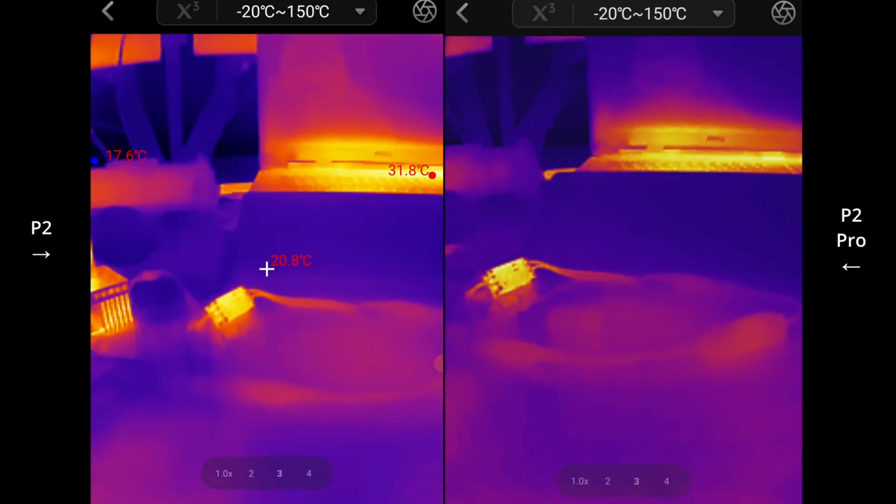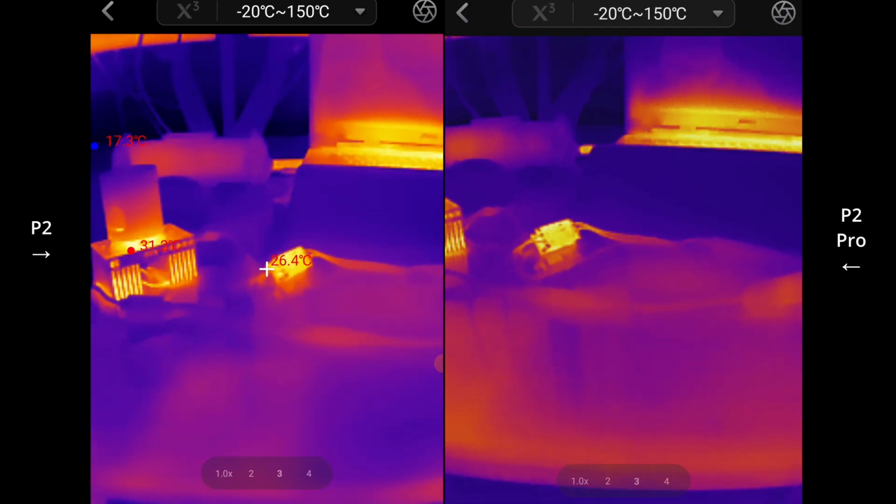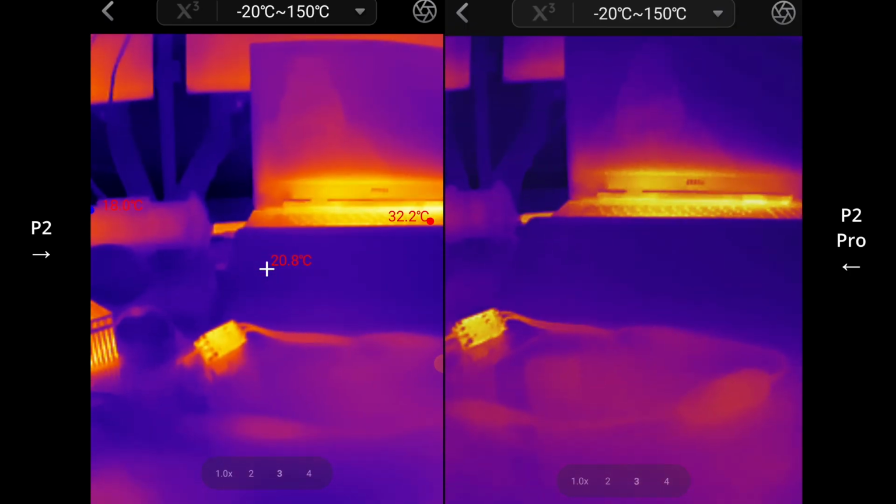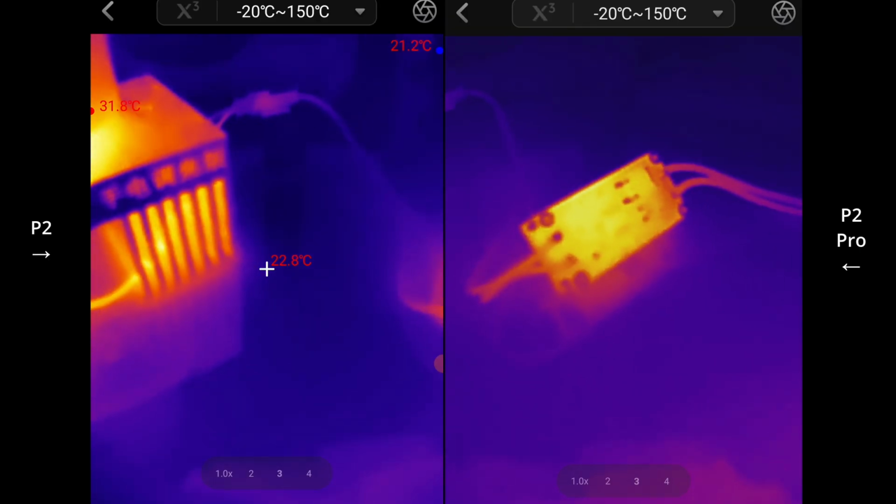Okay, so I've got the ThermalMaster P2 to the left, and on the right the ThermalMaster P2 Pro. And just going up a little closer to some of this stuff here on the table.